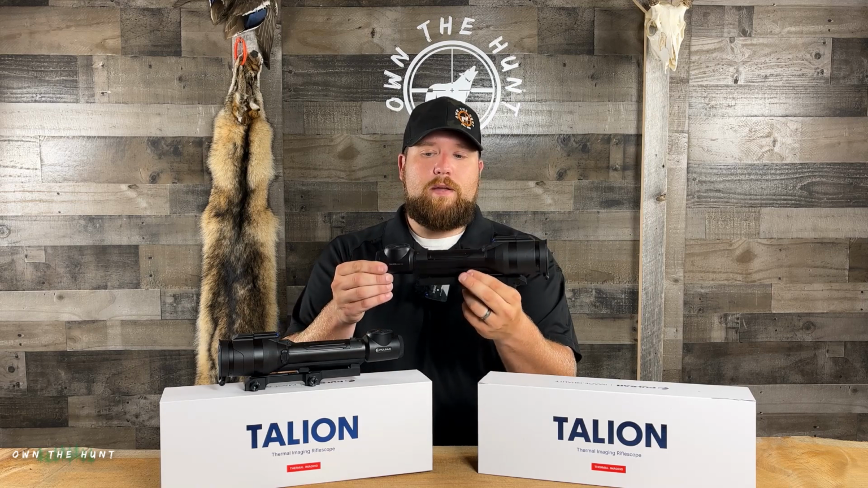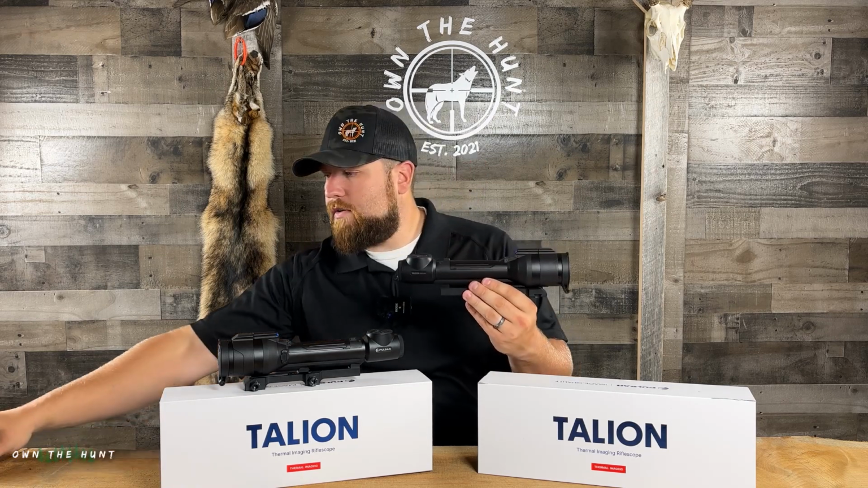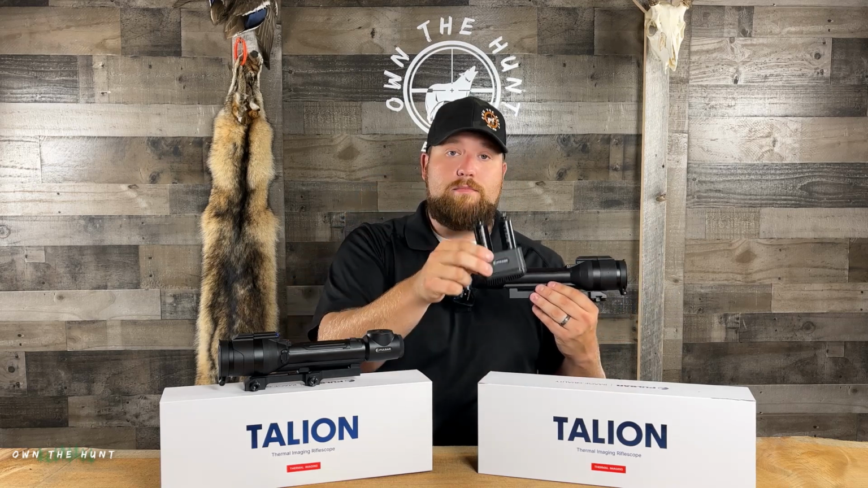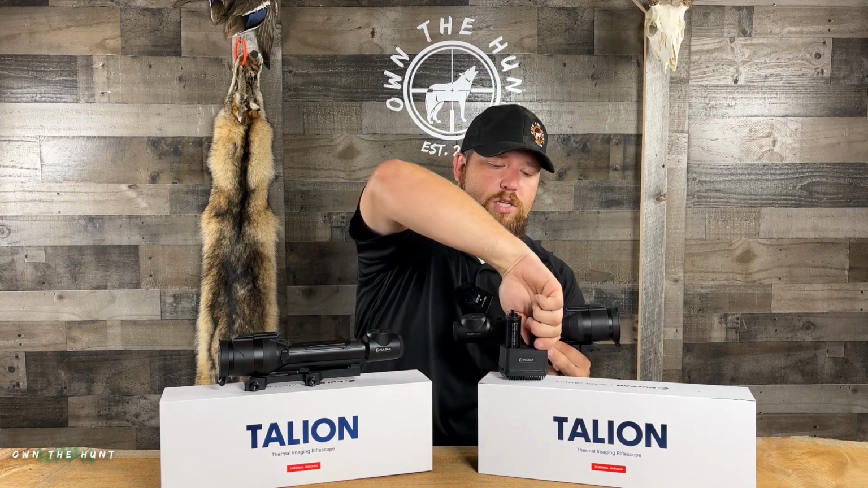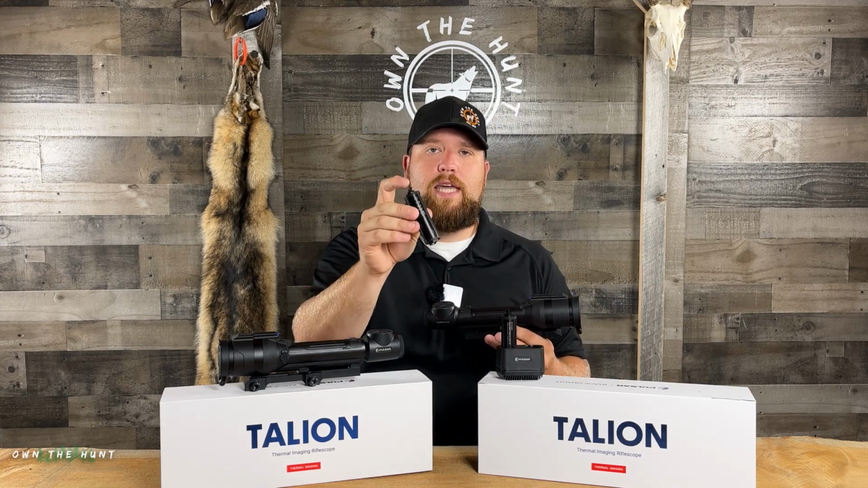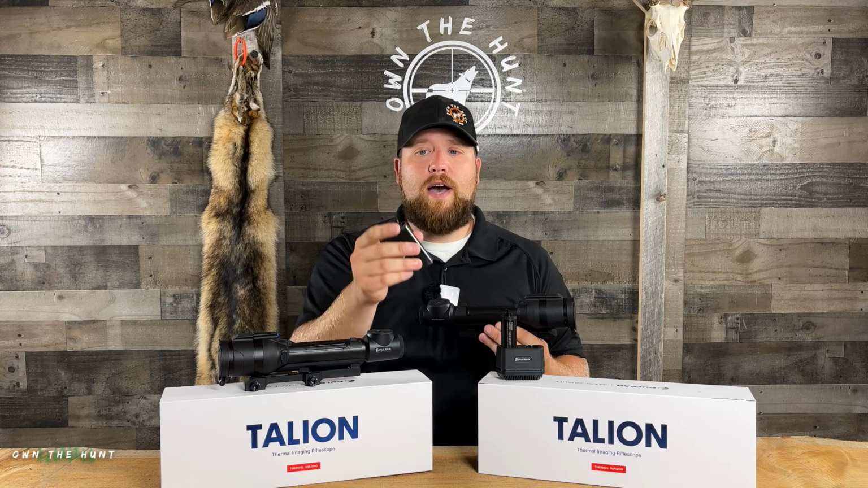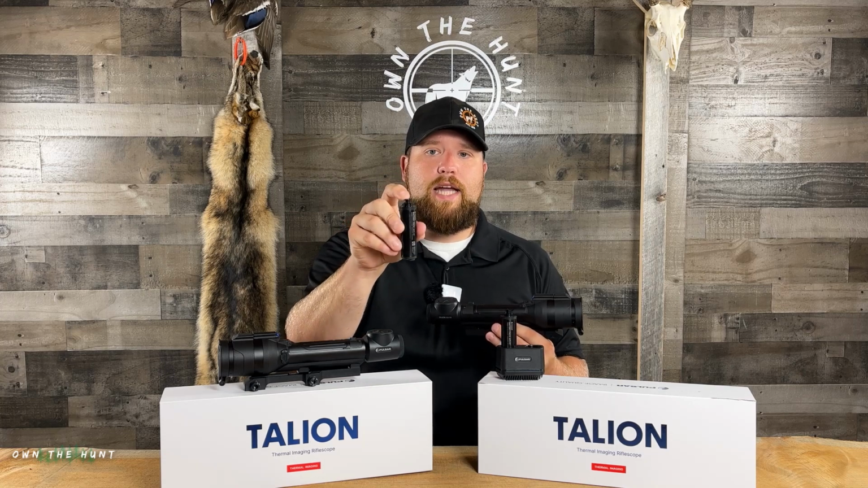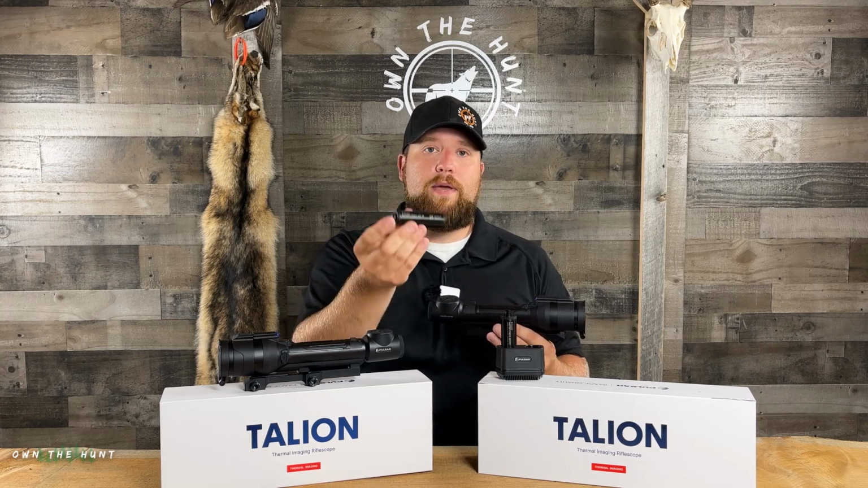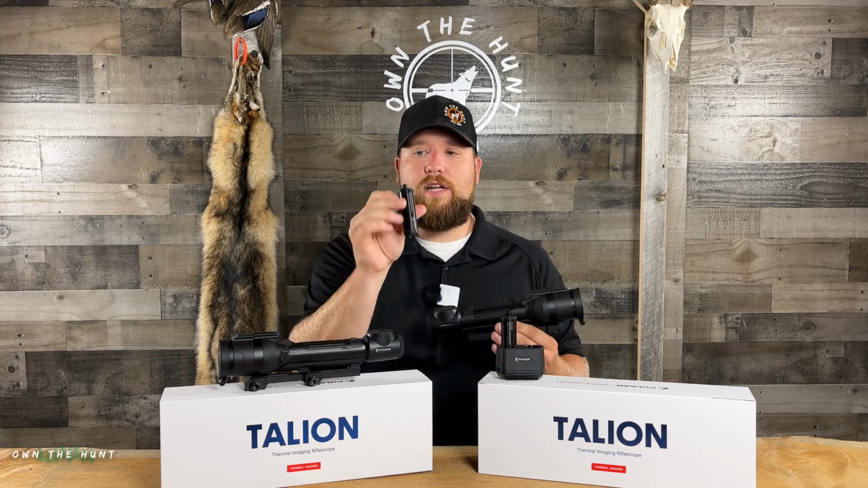One of my favorite things about this scope is the battery system. It is a proprietary battery, you guys. This uses the Pulsar APS-5T, and I'll show you. I have the little dual bank battery charger that comes in the box with these. These batteries have a little cap on the top that is permanent. That's what the T represents on the APS-5T battery. The previous model, the APS-5, didn't have this attached to the battery. You had to connect it, and people were losing those. So Pulsar made the APS-5T for the Talion line, so any of the Talions are going to use this APS-5T.